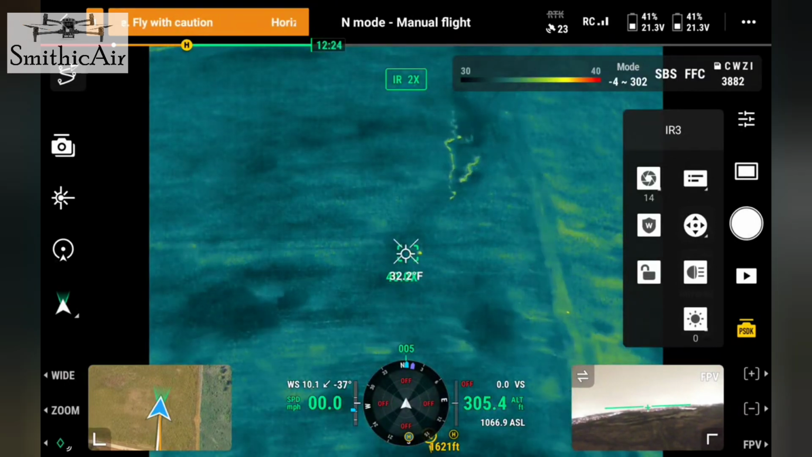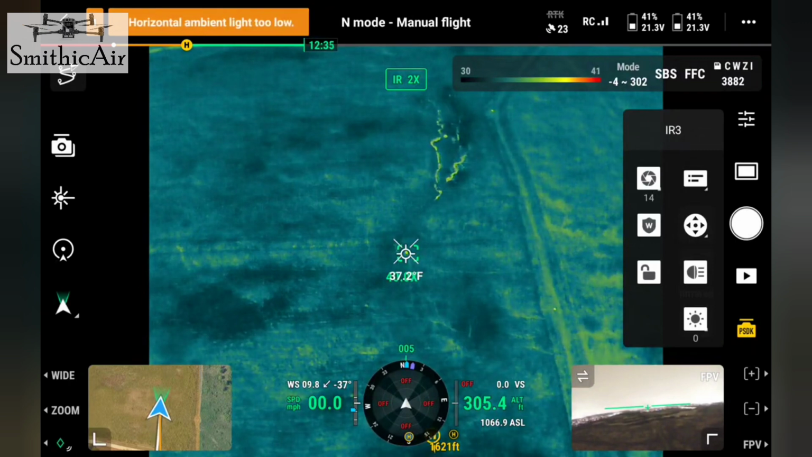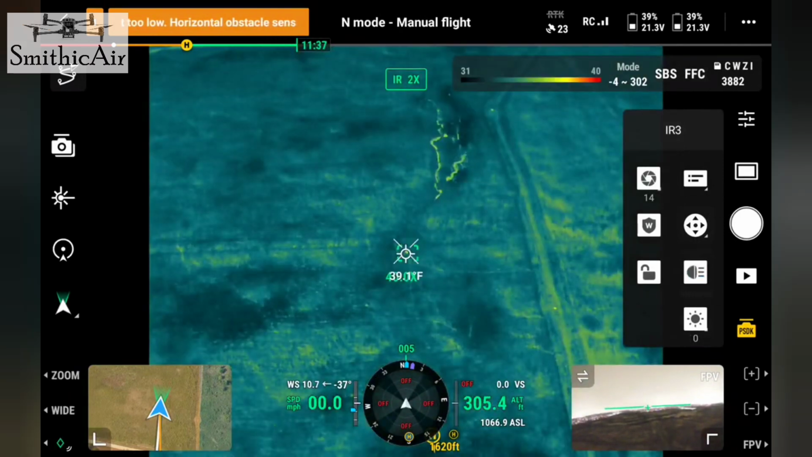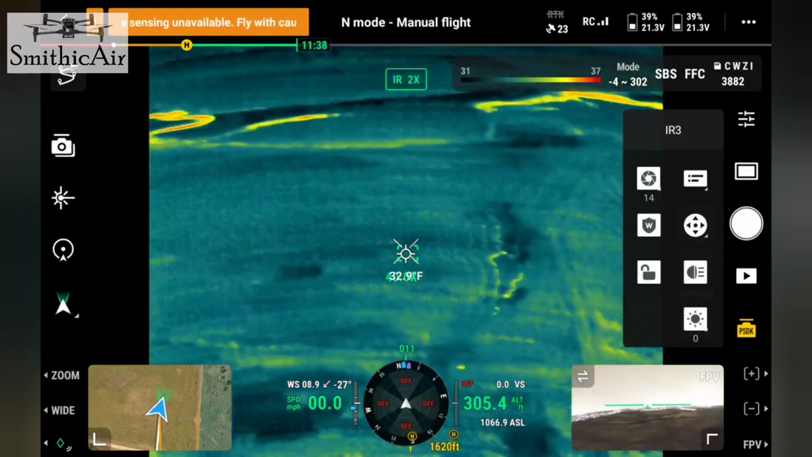Here's infrared. And here's zoom with the spotlight. Now I can't tell colors, so if I was out looking for a pet and I needed to see the pet's color or that type of thing, this won't do the job. But in a lot of cases, you don't need that.